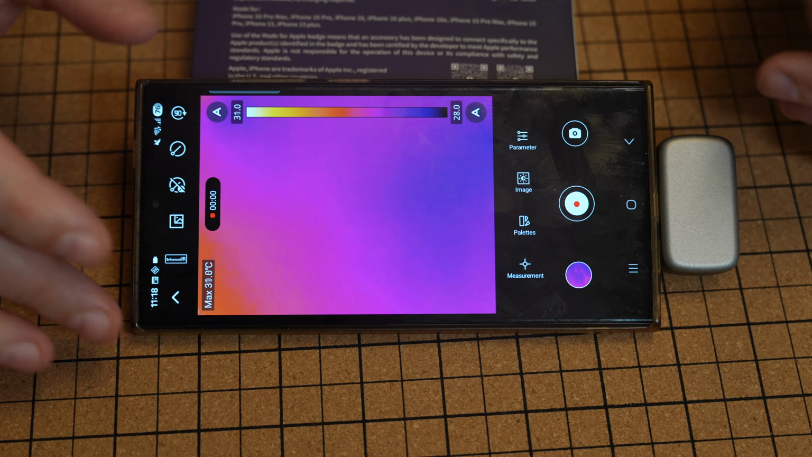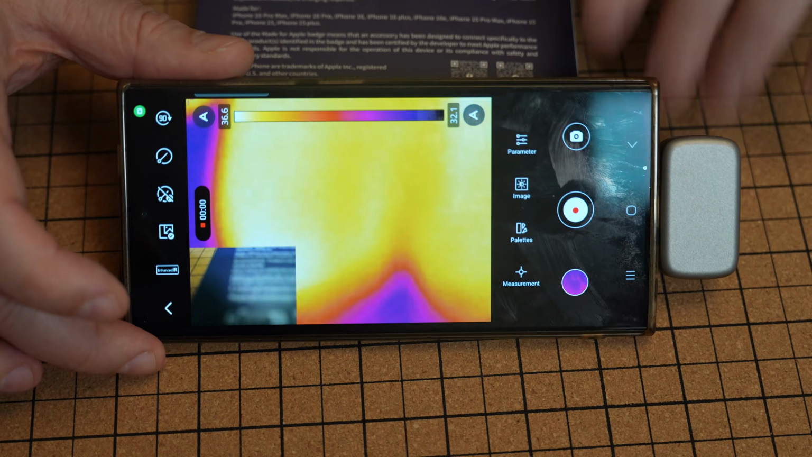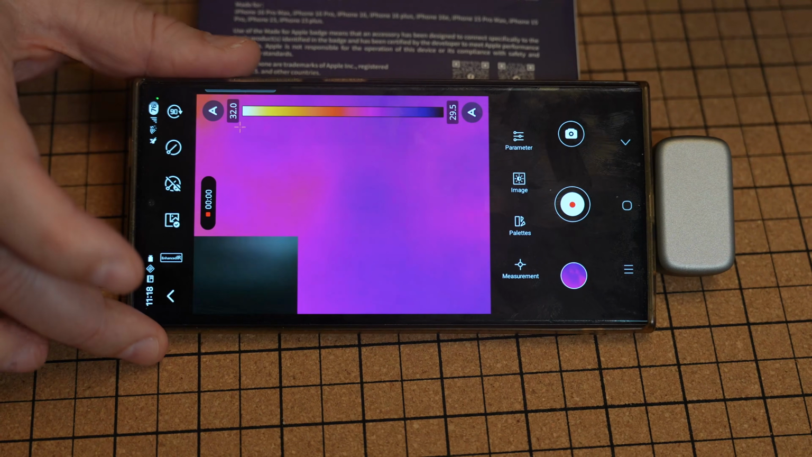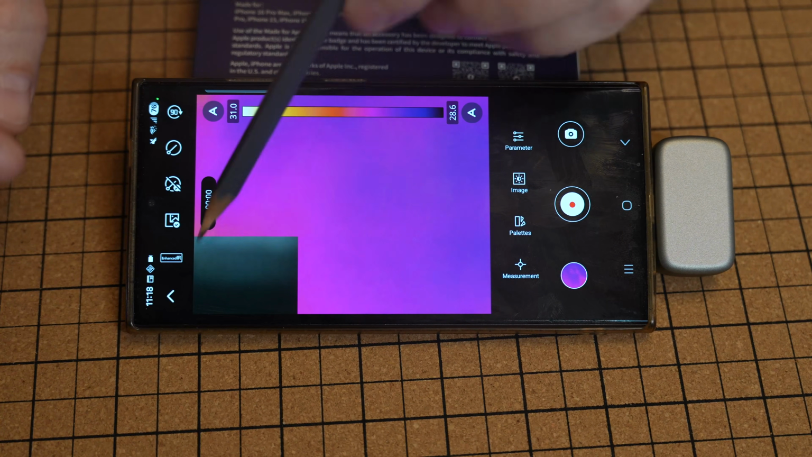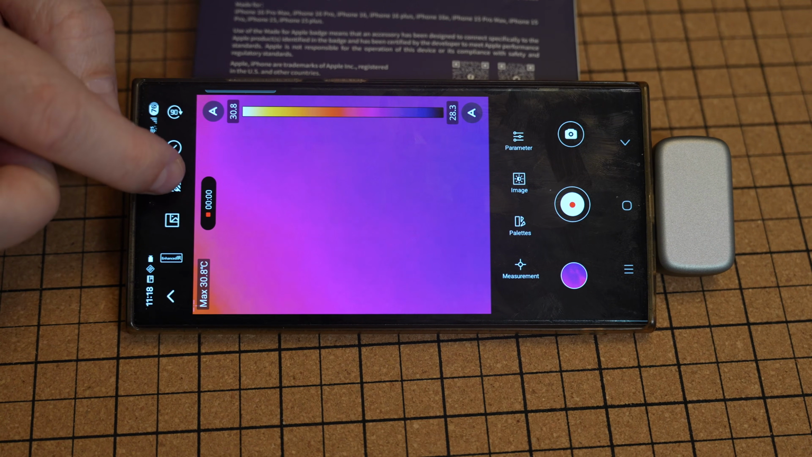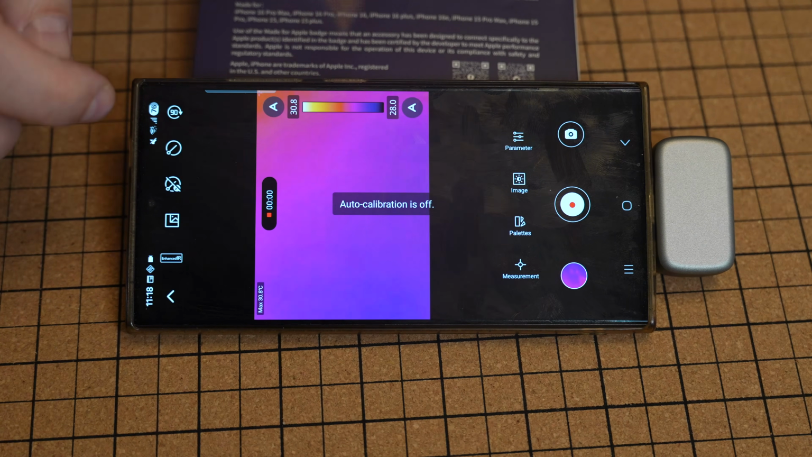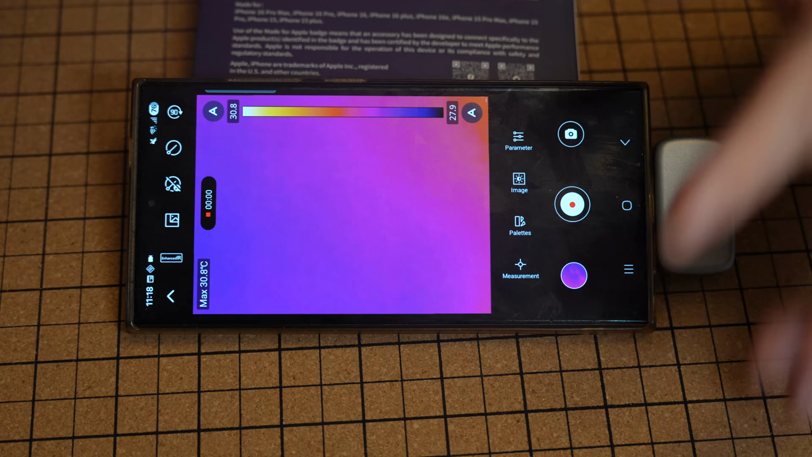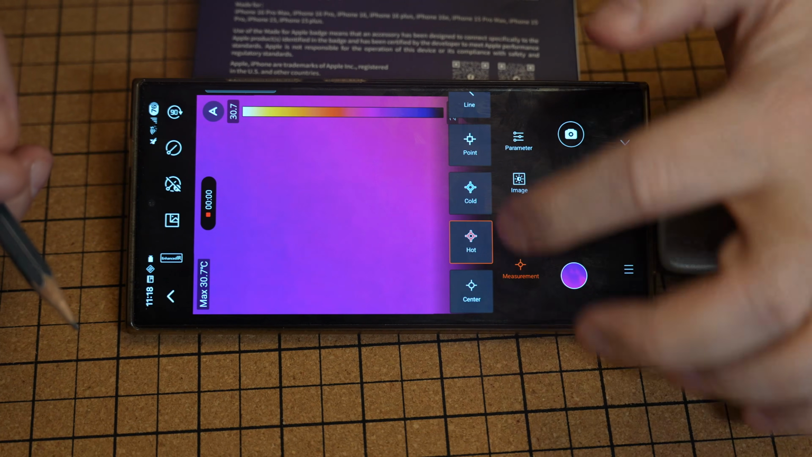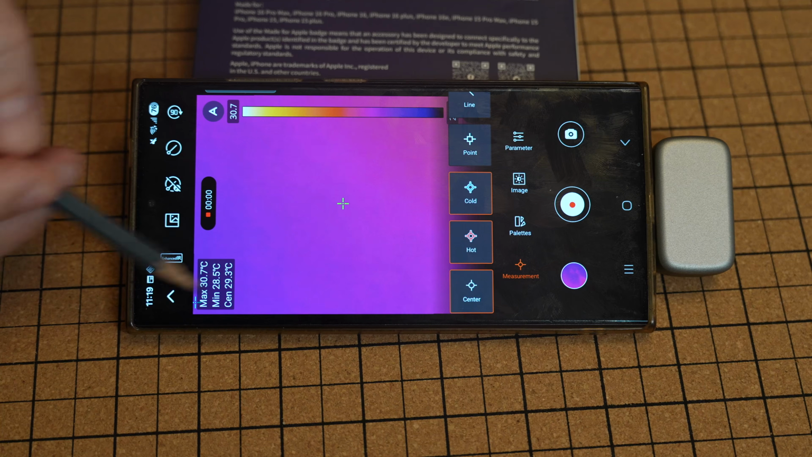Just quickly to check the app, the most interesting functions. Picture-in-picture, because we can see the picture from the thermal camera and from the real camera. But unfortunately, when I record the video, this is not recorded, only the picture or the video from the thermal camera. Here we can turn off the auto calibration or trigger one, rotate the screen 90 degrees, and then measurement points. Currently it's only the hottest point, but I can enable the coldest and the temperature in the center. Then we can see these numbers here.